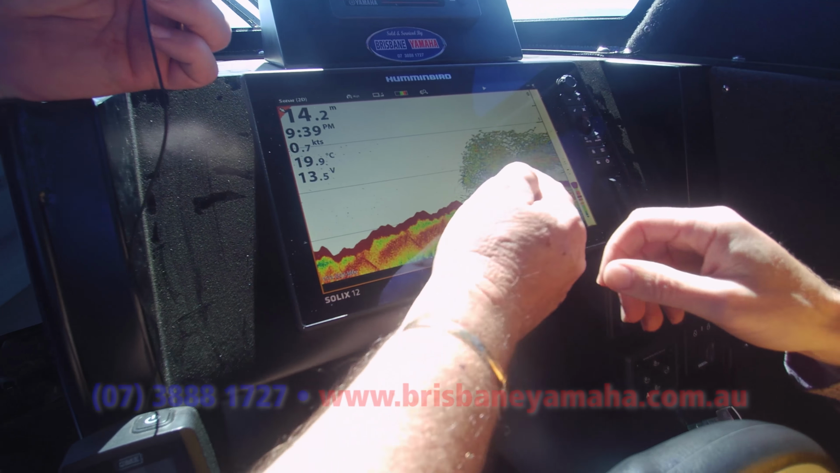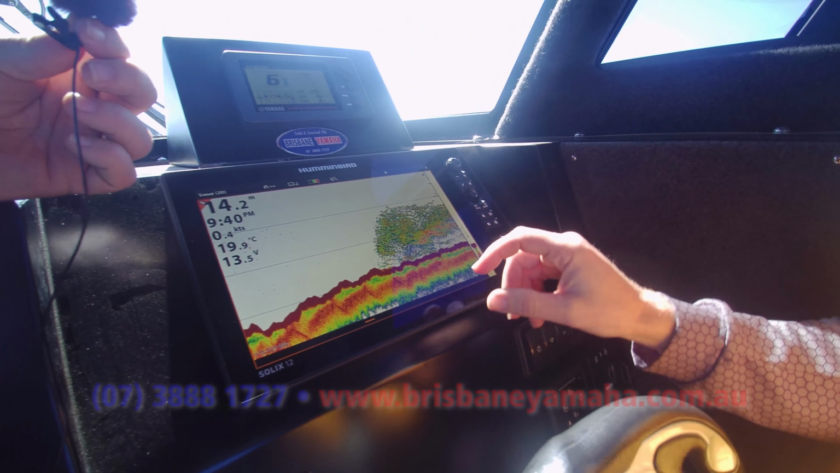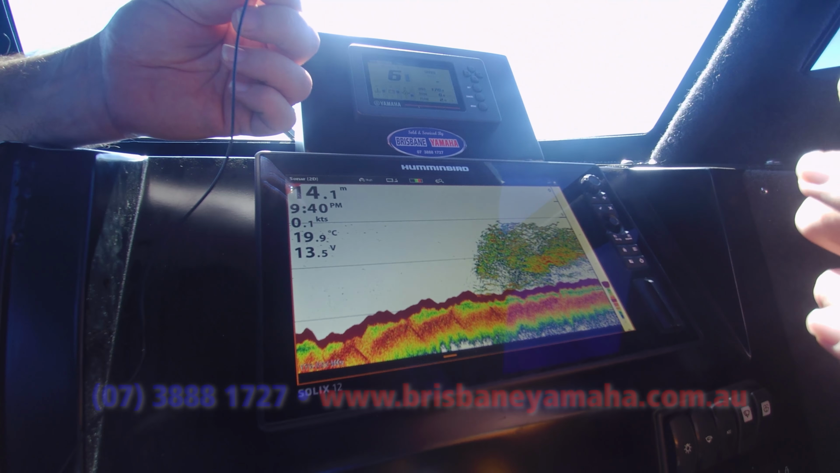That's all bait fish. And are there any bigger... What are these big arches down here? Well, bait fish will show up as lighter colours, and that's the blue and the greens. However, when they school together, they'll become harder, so you get the red. Now, what we're looking for is the larger red arches or lines outside of the bait school that will show up as fish. Now, I would have thought down there... They're predatory fish. They're predatory fish down there.